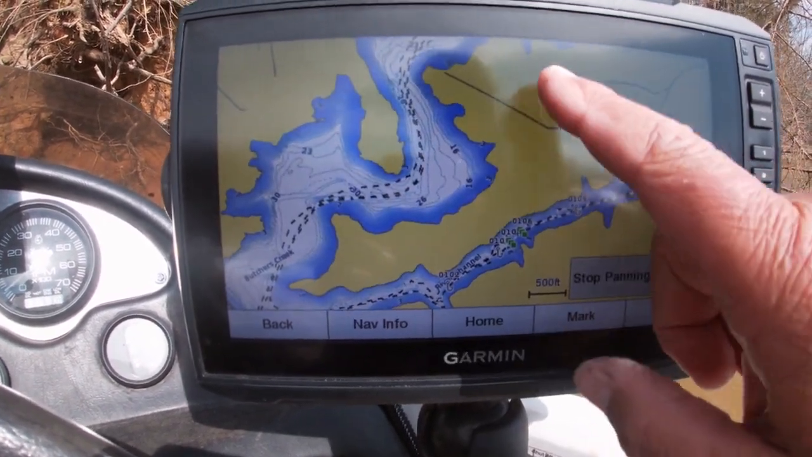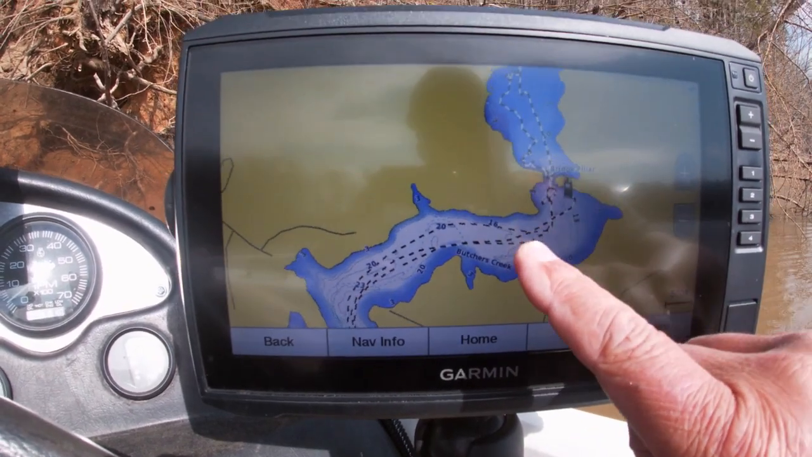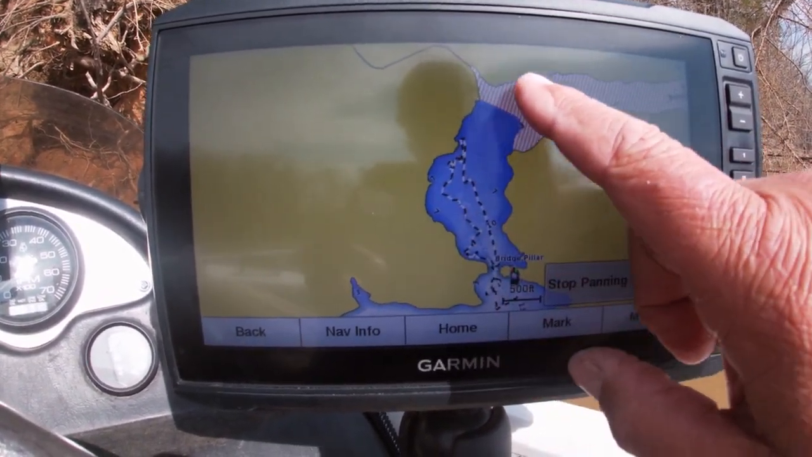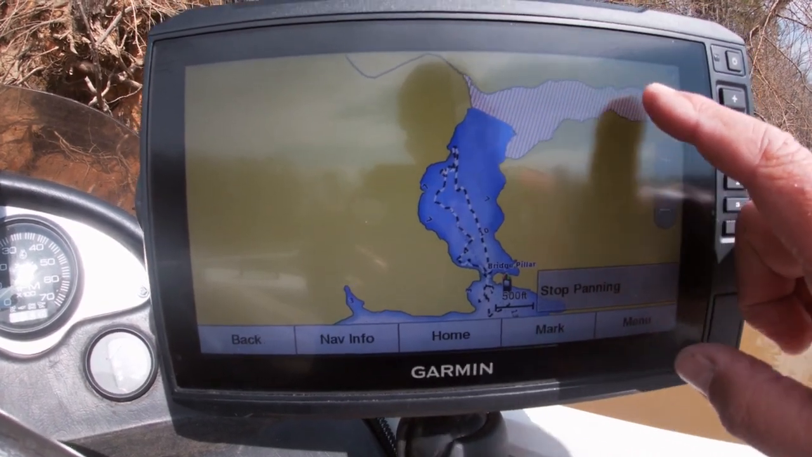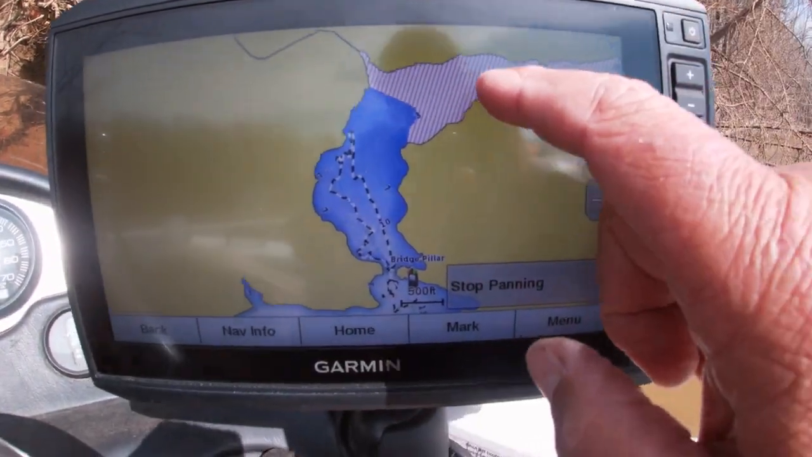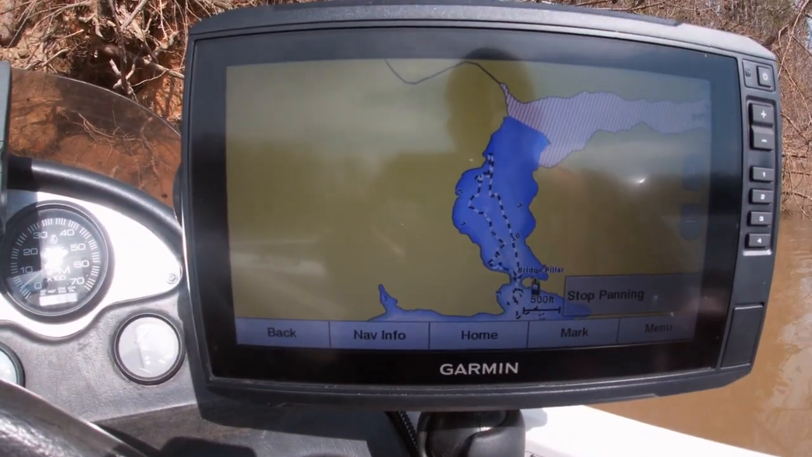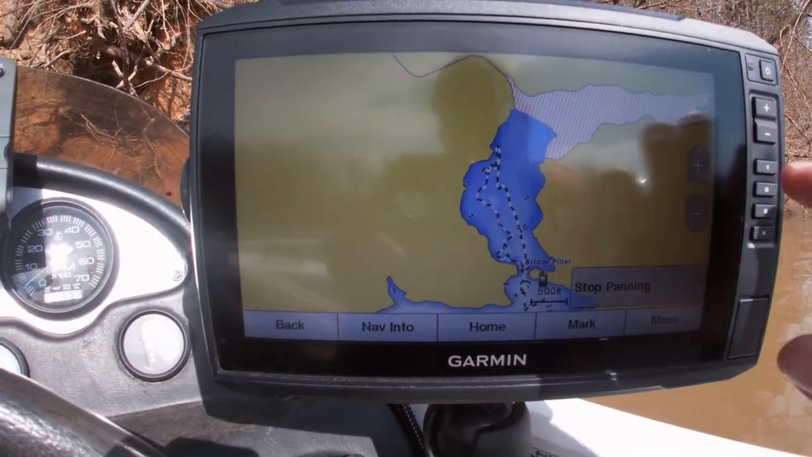That was one pattern I fished last week. And then I fished that pattern of these fish on these flats up here. This creek channel comes on up here, and I'm going to just work this flat looking for some larger size fish. That's the pattern I'm going to fish.